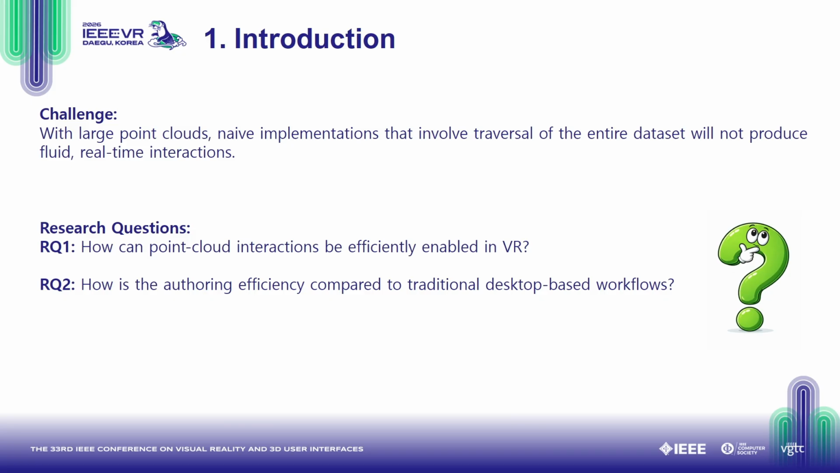Based on these insights, a central challenge arises. If we want to deal with large-scale point clouds in VR, naive implementations that repeatedly traverse the entire dataset cannot provide fluid real-time interactions. Therefore, we ask, first, how can point cloud interactions be efficiently enabled in VR? Second, how is the authoring efficiency compared to traditional desktop-based workflows?